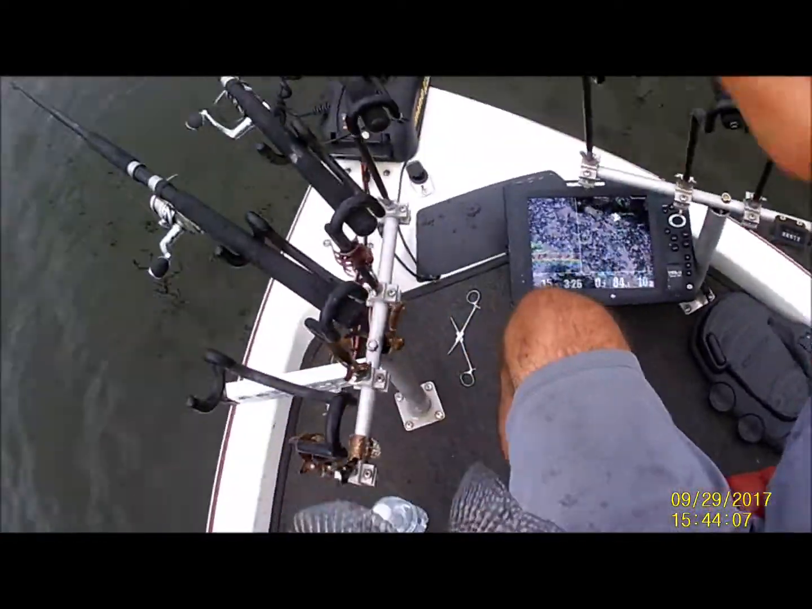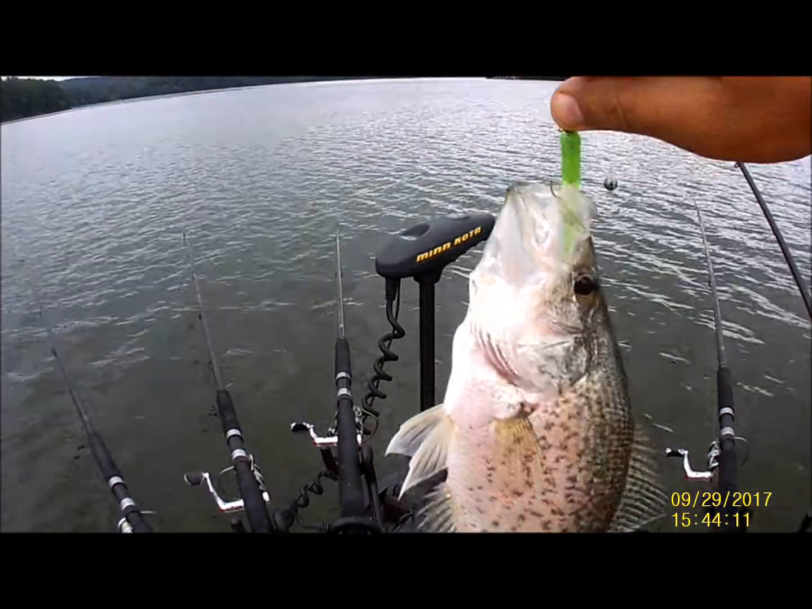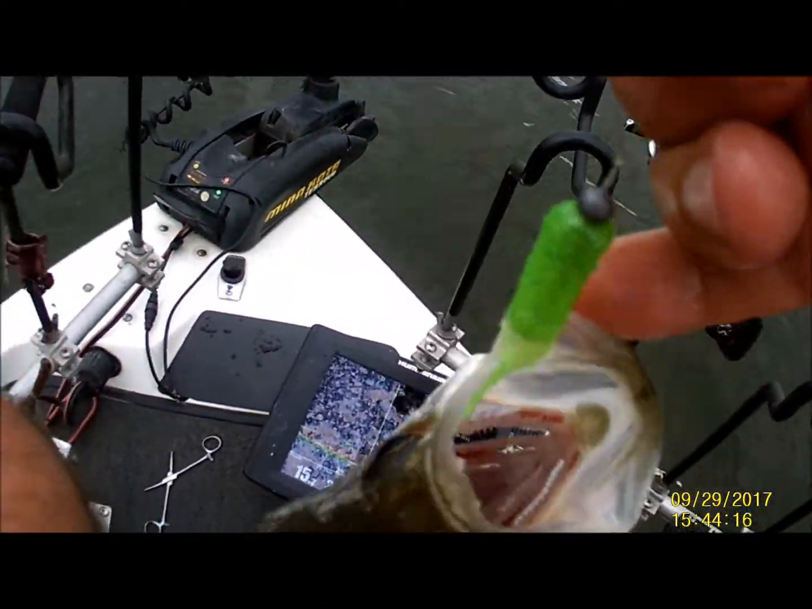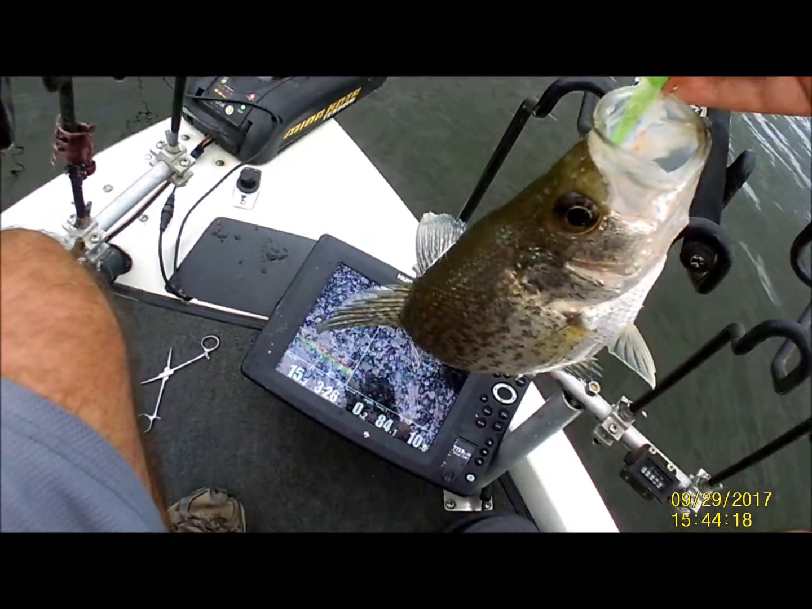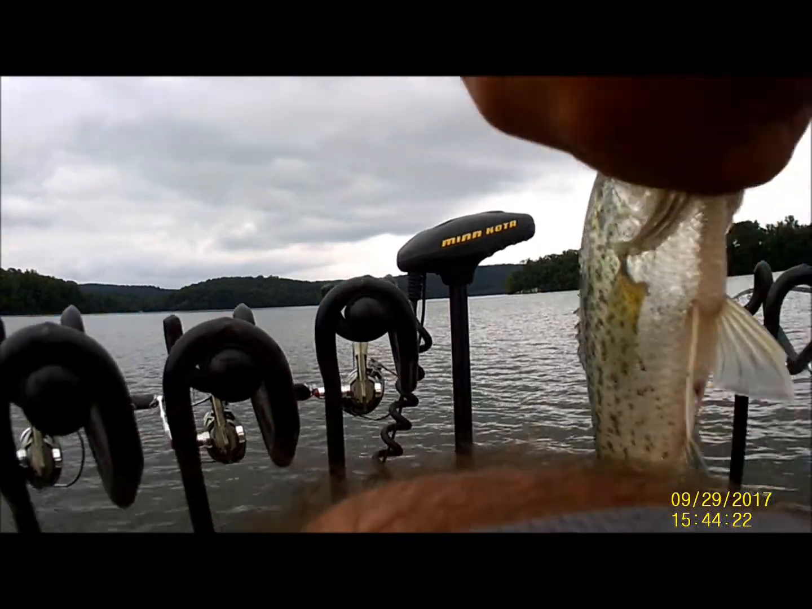Here's what brought about the excitement here. Let's see, and you can see what he hit down in his mouth there. They can't stand it, folks. They cannot stand it. I'm not using any minnows. I'm not tipping them with anything. It's just a plain old bait.